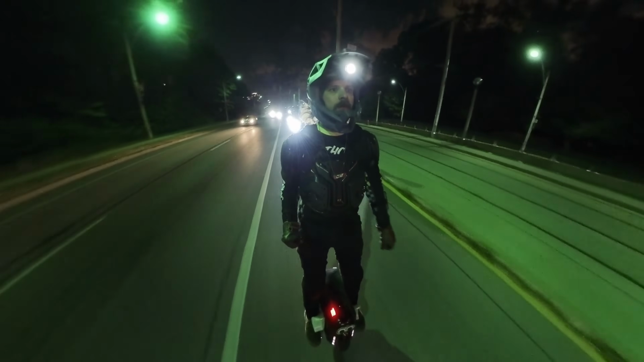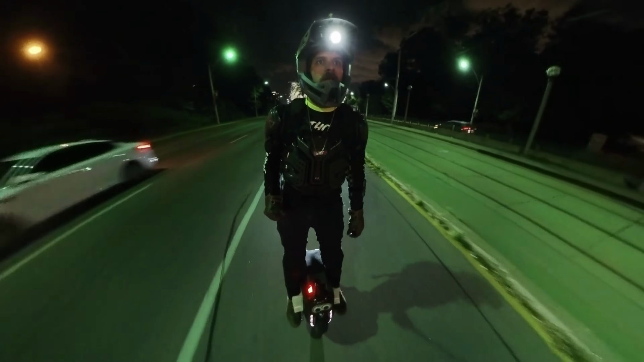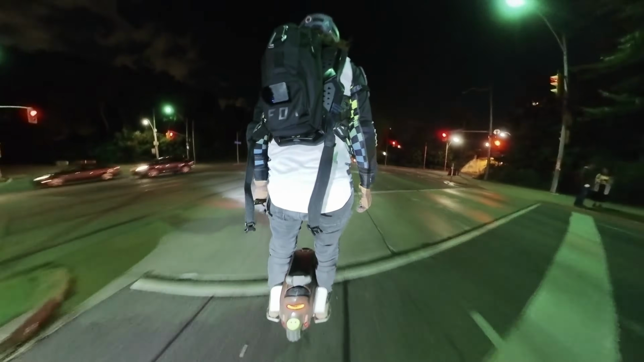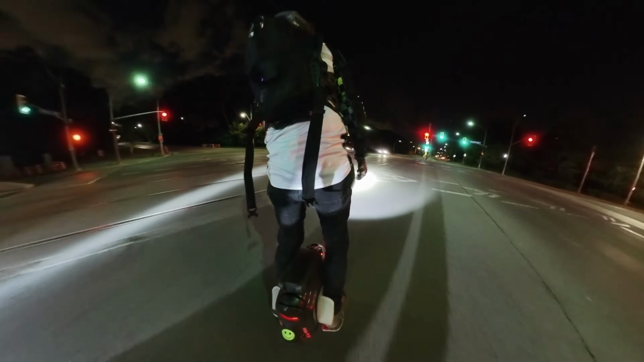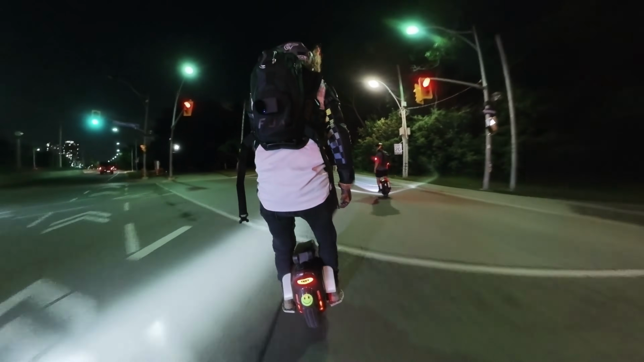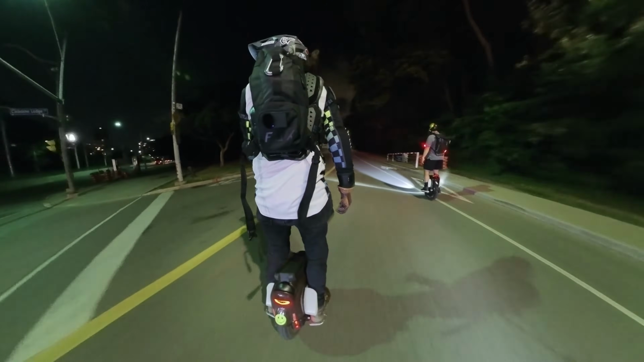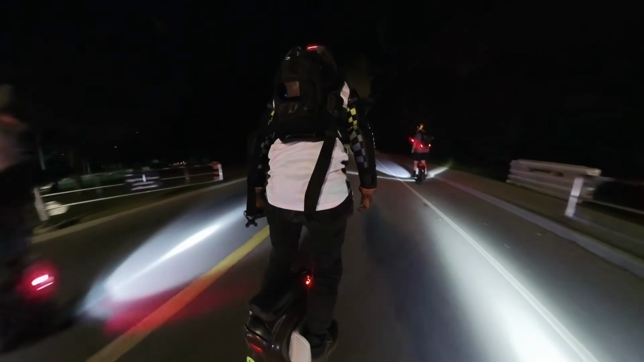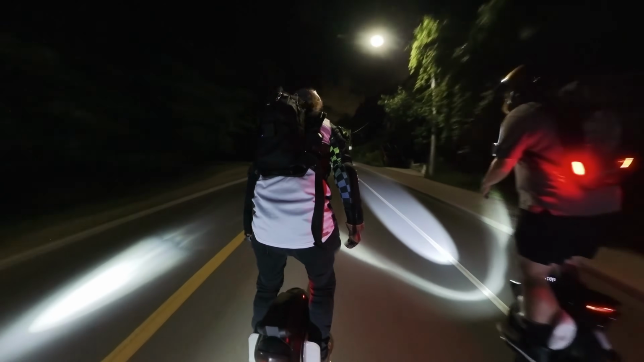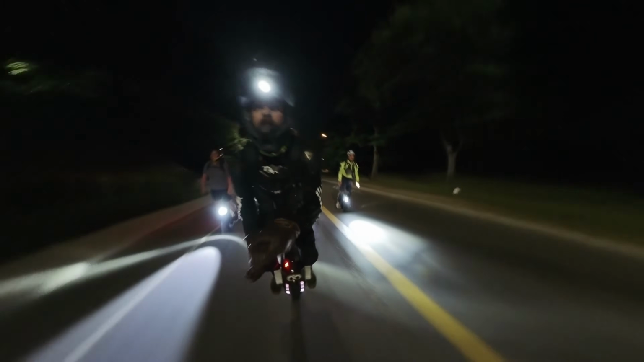See here, I'm using my torch just to indicate to people behind me that I'm turning left. Use it as a blinker. So here we are turning into High Park, one of the nicest green spaces in Toronto. There's Patrick on the left that just passed us all.